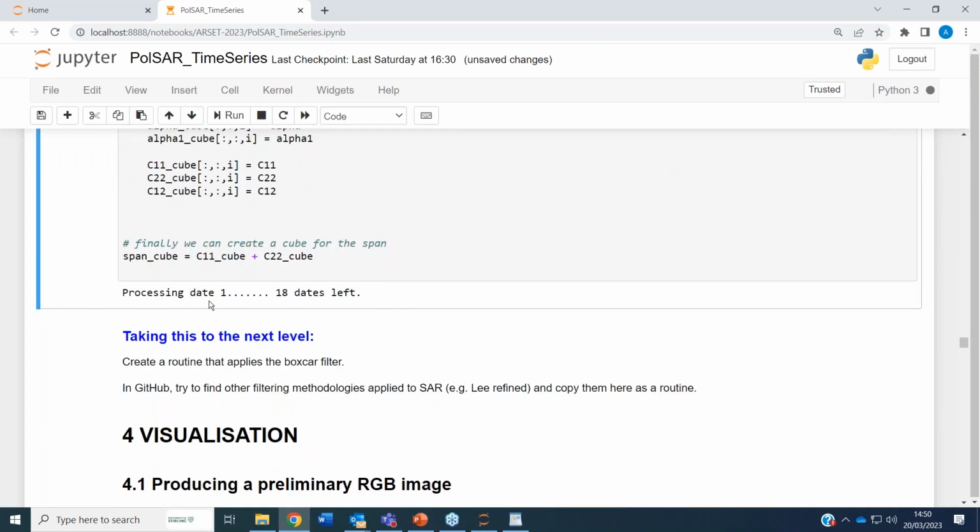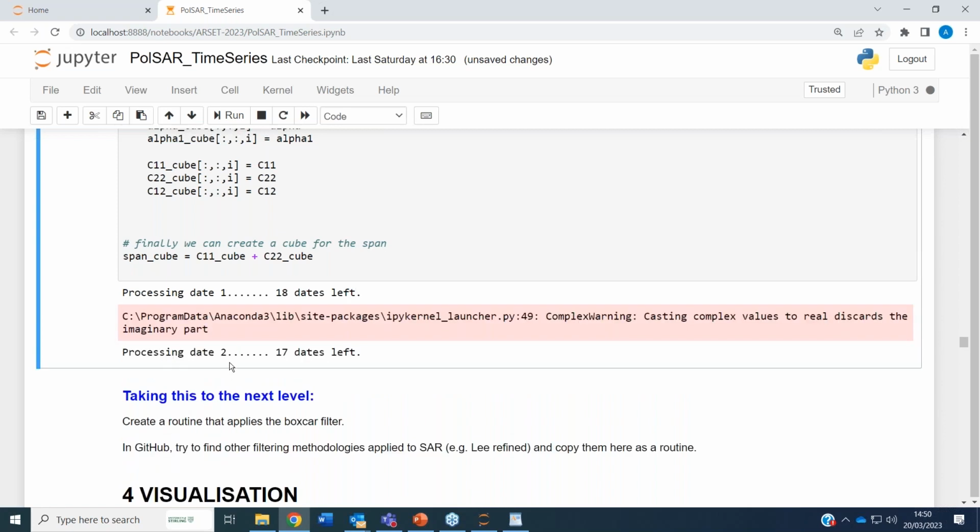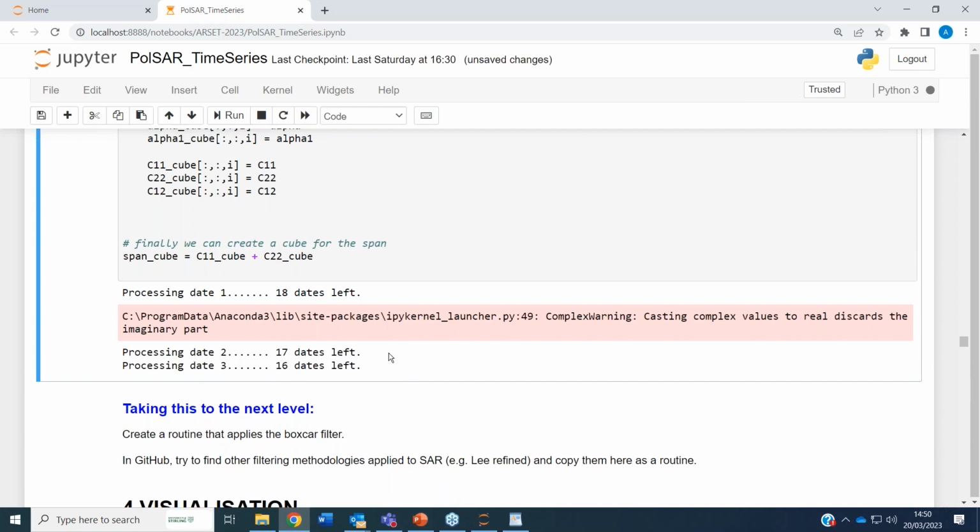You go at the bottom here, where I put a countdown so we can see how the processing is proceeding. Now it's processing the first date, and there are 19 dates left. Now it's processing the second one, and so on. This will take some time, so I will go on explaining the rest before this is finished.